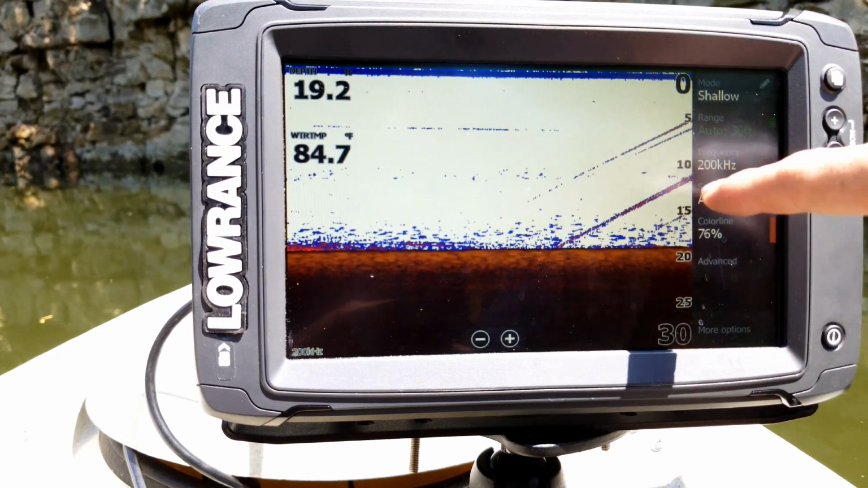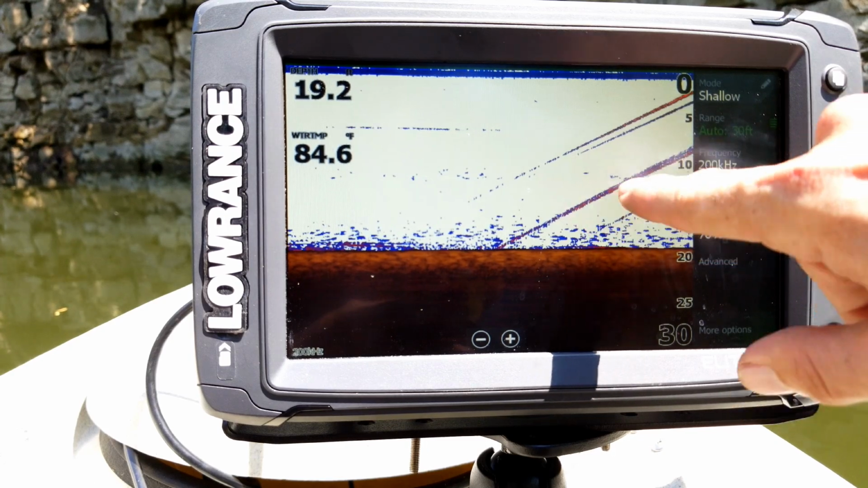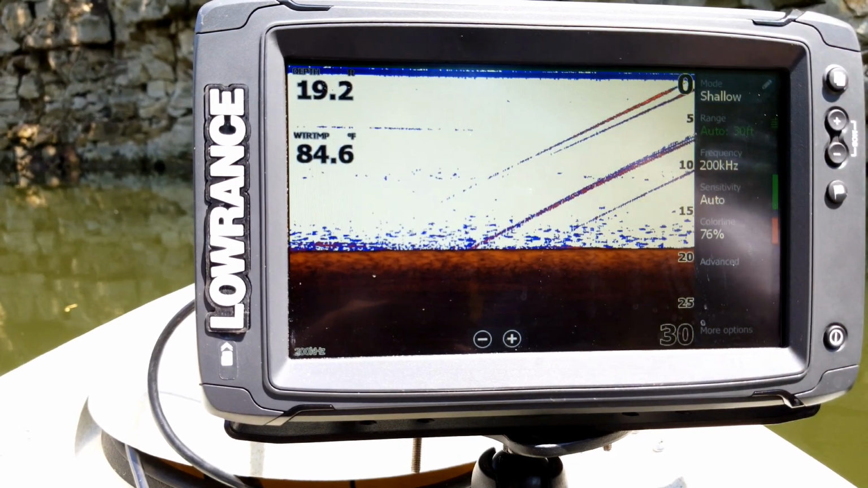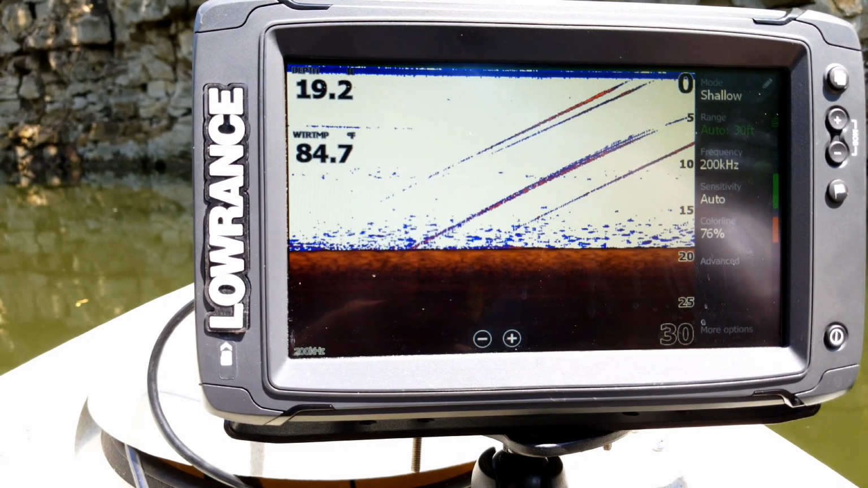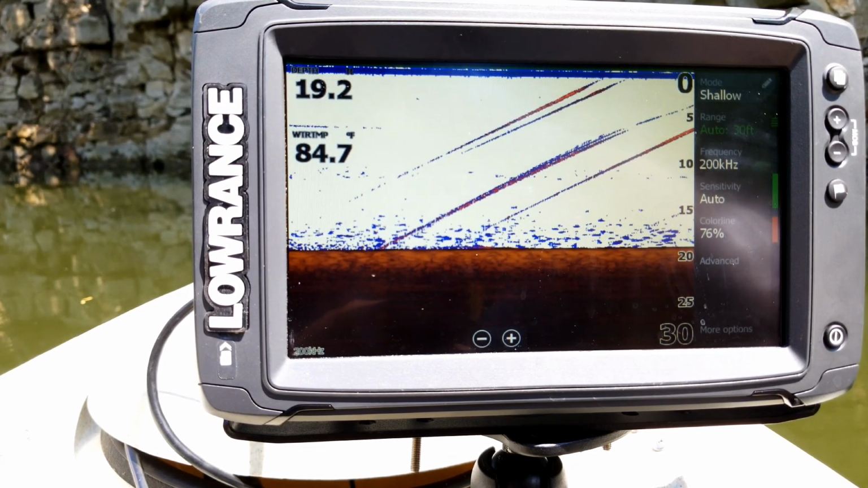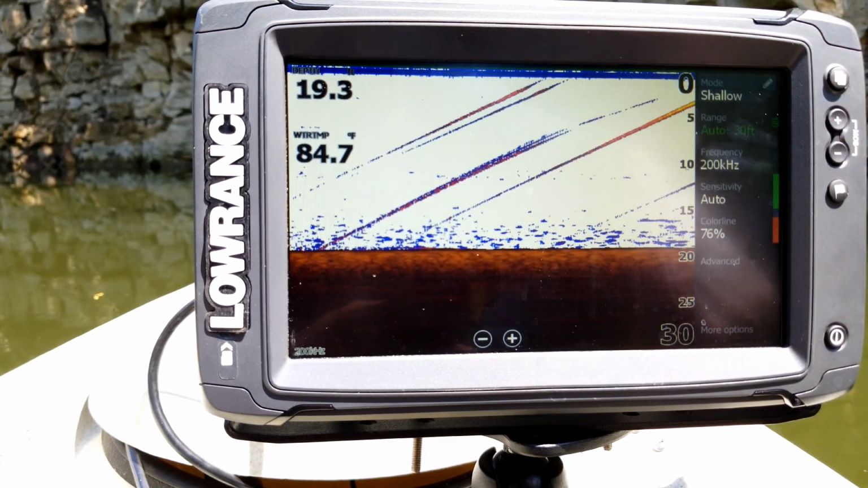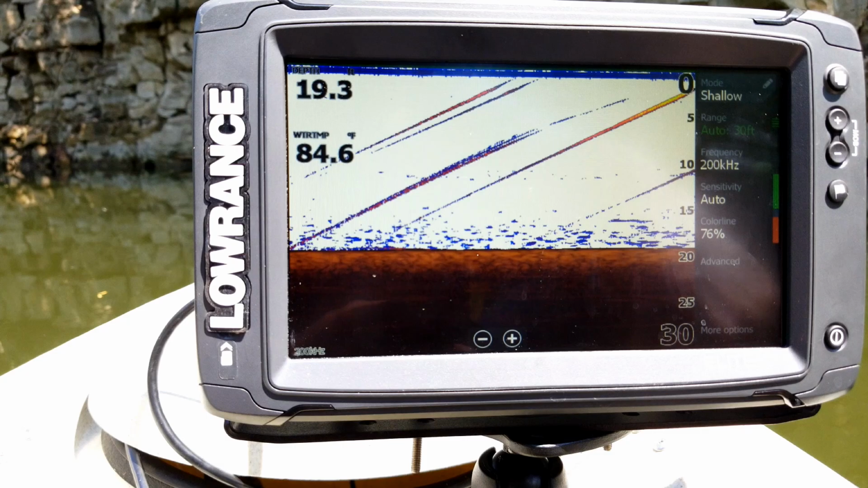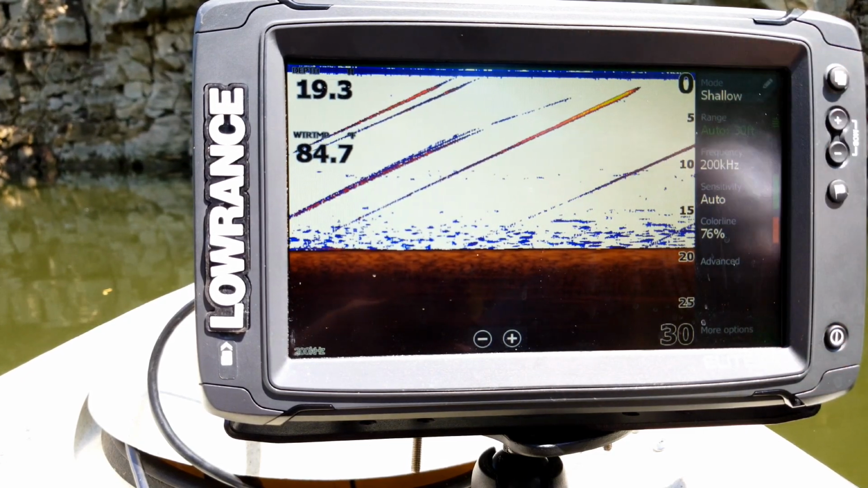Most of you guys already realized this, but I should point it out. These streaks that you're seeing coming up here, those are the fish. That's what happens when you're sitting still, because your image is just repeating over and over, and so you can actually physically see it drawn and coming up to the surface. Now, whenever you are actually moving on the water, they will come up as little arches.